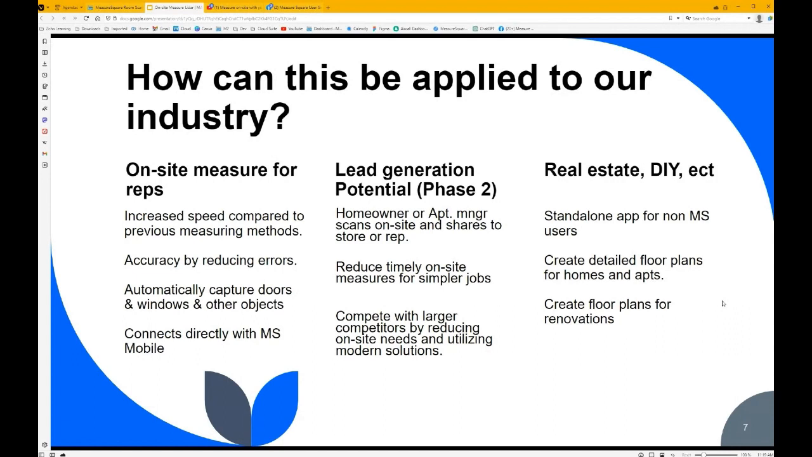Some of the other advantages that might be a little bit outside the scope, but are out there. Since it's a standalone app, it means that it could be used by non-MeasureSquare users. It could be used for just creating a detailed floor plan for homes or apartments, for real estate purposes, DIY projects, and just capturing other data.